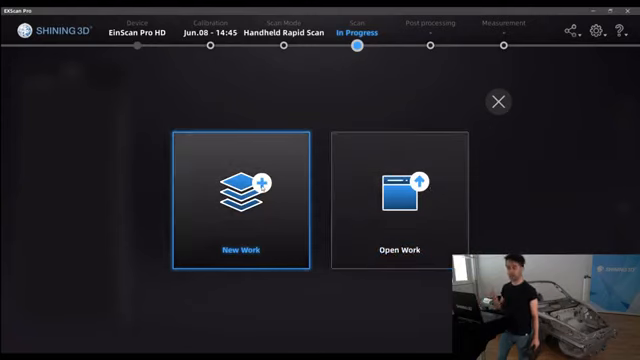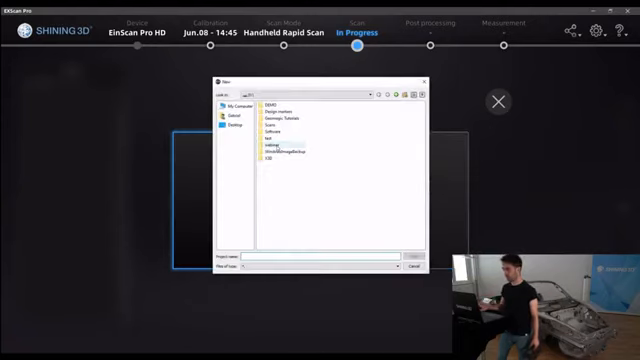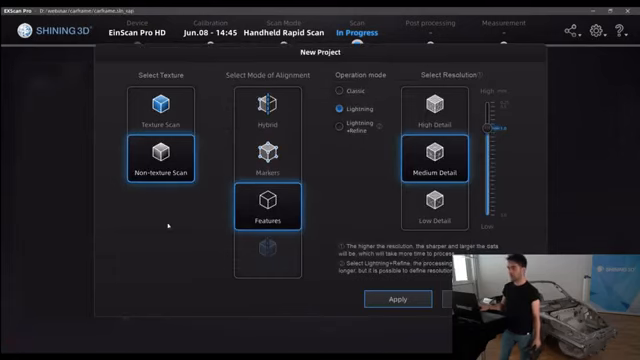We are going to create a new project just here inside our webinar folder, car frame. Okay, this time we are going to scan without texture using feature alignment, operation mode, and we are going to scan in medium detail. For this kind of application, I think that medium detail is enough just to show you how it works. So we apply.